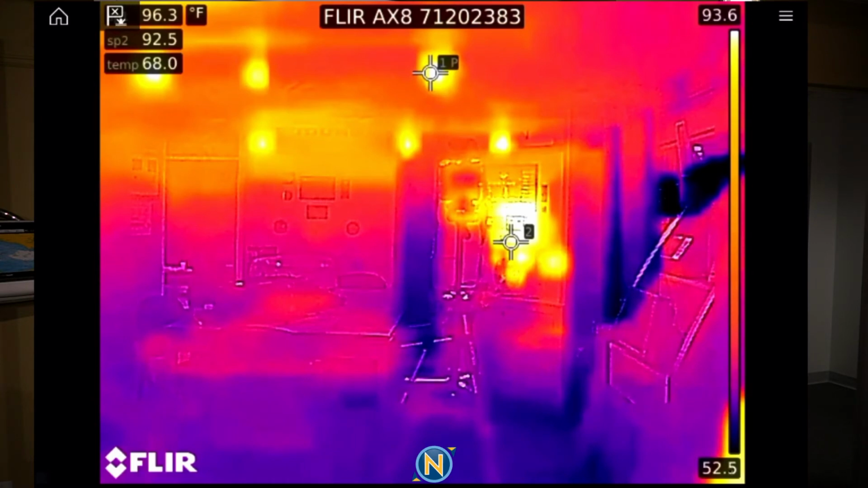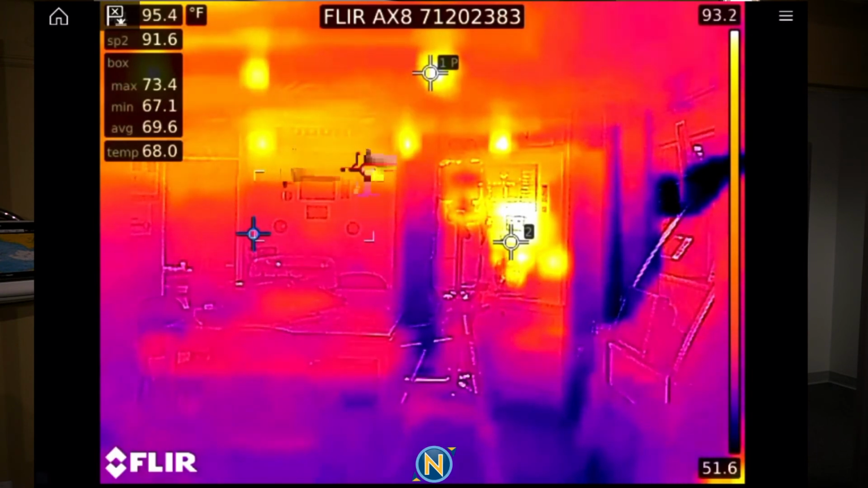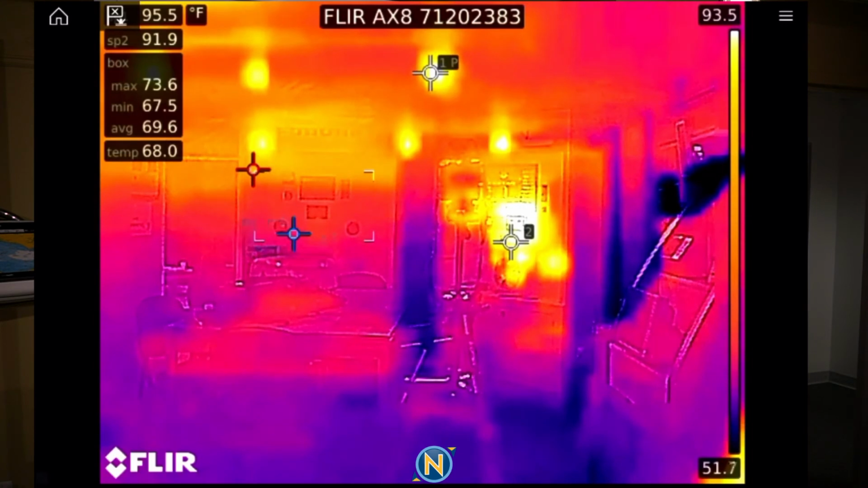Nope, there we go. Just locked in. It's 92 degrees. And if I want to go do a perimeter, you're going to see a box show up, and I'm going to adjust the size of the box because it is scalable. I'm just going to move it over a little bit, over to here. And now you'll see that a box has shown up on the screen. And now you see in that box, I've got a max, a min, and an average showing up on top of there. All of these populate on the left-hand side of the display. So, all these are great, all these are cool, all these are wonderful.